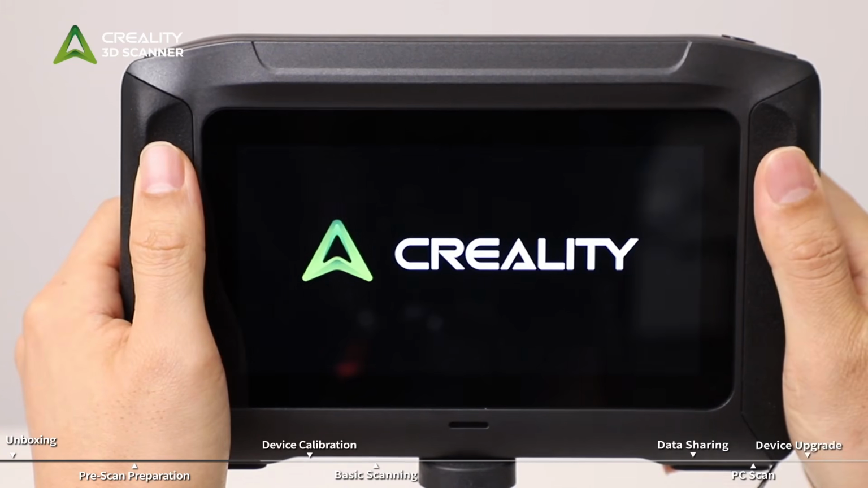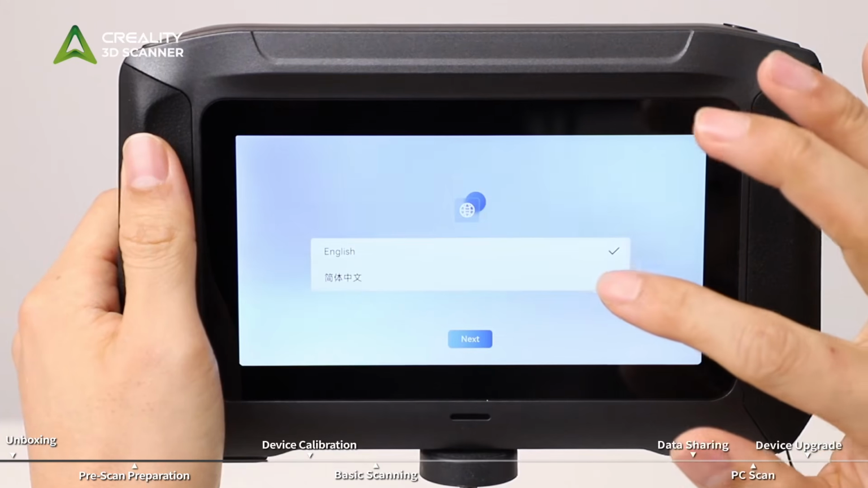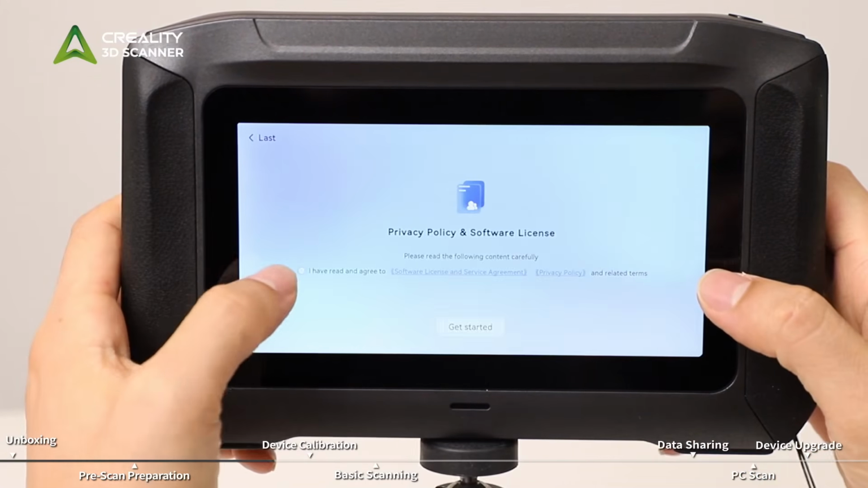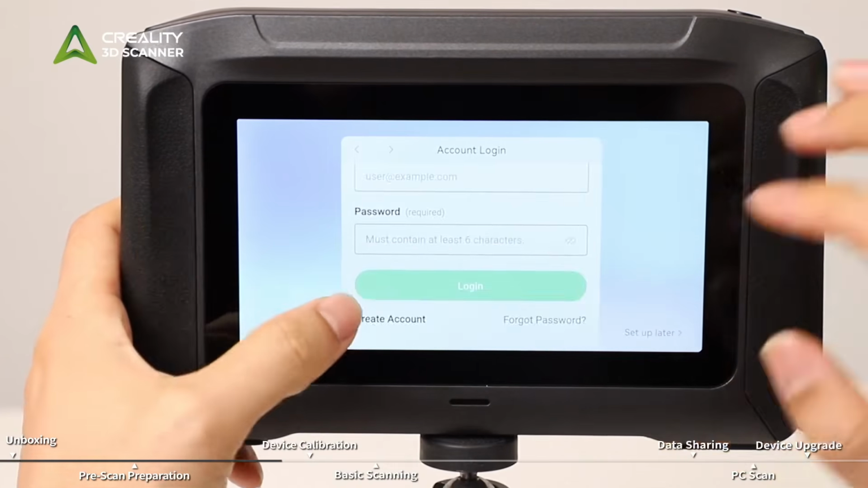Activation is required on first startup. Follow the on-screen instructions to set the system language. Connect to a Wi-Fi network and agree to the service agreement to begin activation. Log in to your Creality Cloud account.